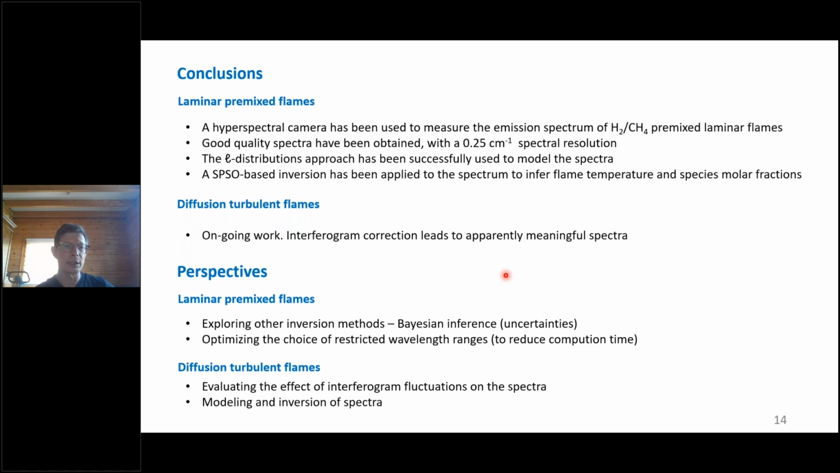We have used the L distribution approach to model these spectra, and using a SPSO inversion, we got the flame temperature and species molar fraction.